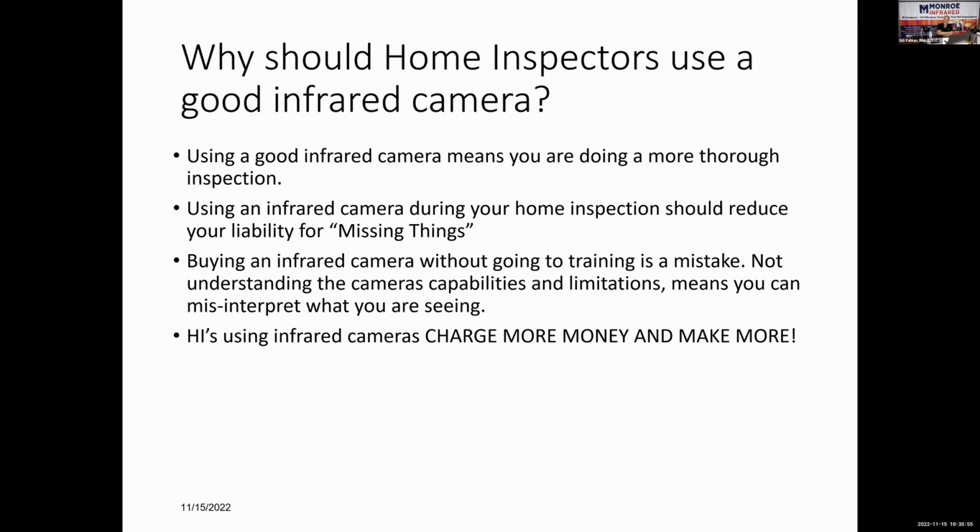And I had a home inspector during class say, yeah, but it's not our job to find hidden problems. While that may be true, if you don't see it because you don't use infrared, and then your client ends up buying that house, and 2 months later, 3 months later, decides to replace that carpeting, and they find a wet subfloor, you know who they're going to call. They're going to want to know why you didn't find it when you did the home inspection. So I'll show you some of this stuff.